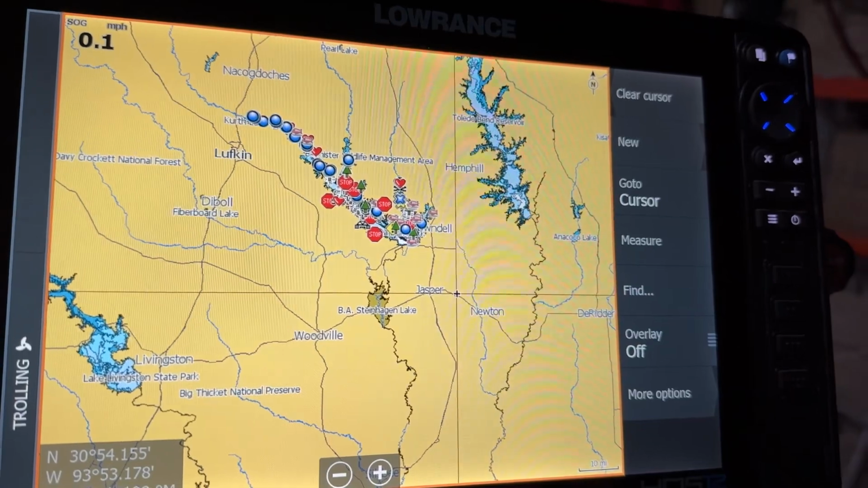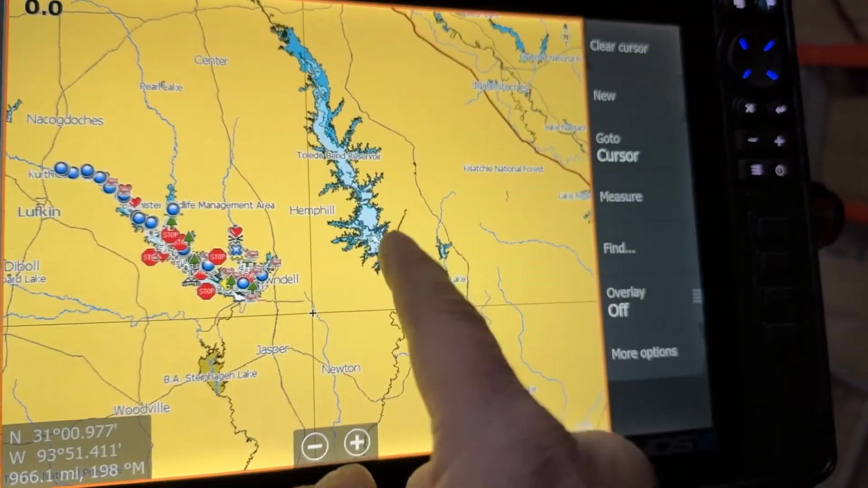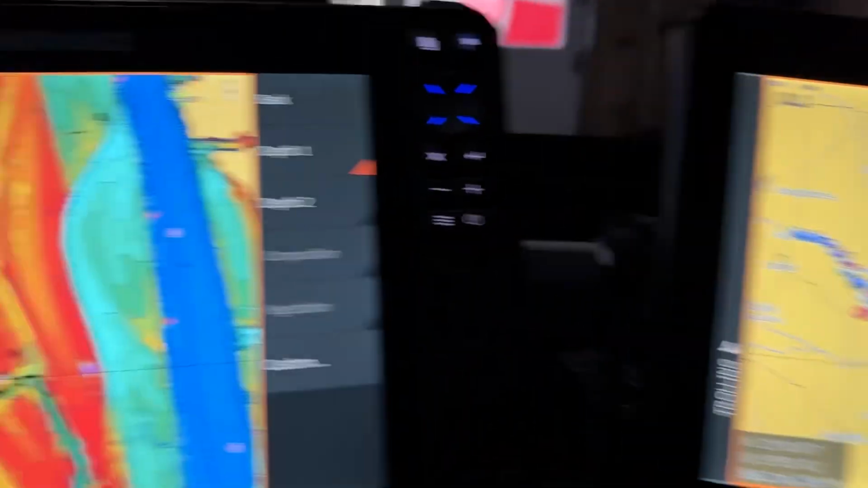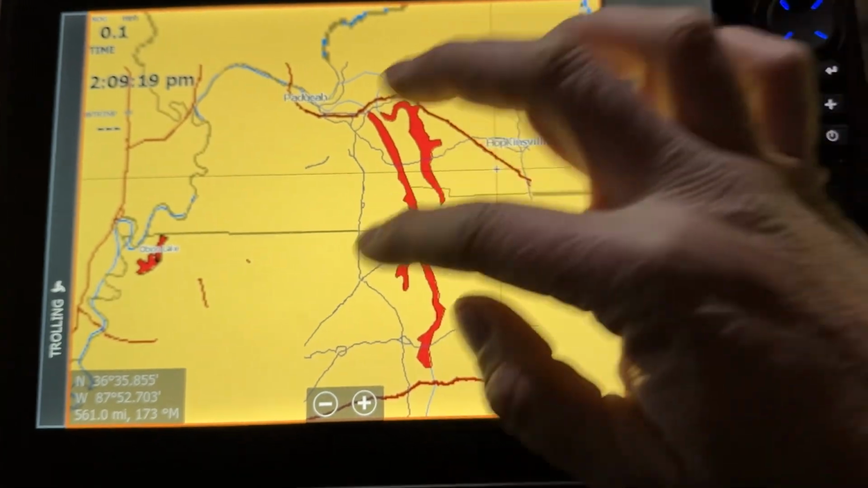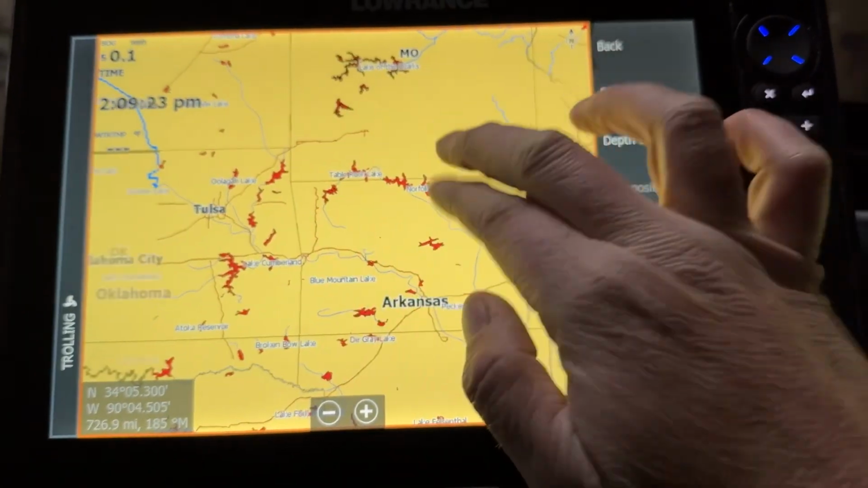And then if I want to download those waypoints, or when I go to a lake, say I wanted to go to Toledo Bend, I could just import all of my Toledo Bend waypoints. So we've got that. And while I'm down here, I've got everything saved. I also wanted to take a quick peek at Lake Norfolk because I've never been there.